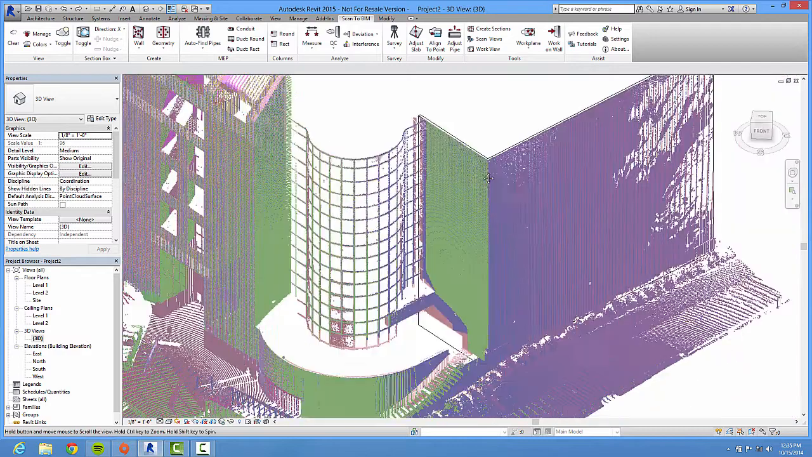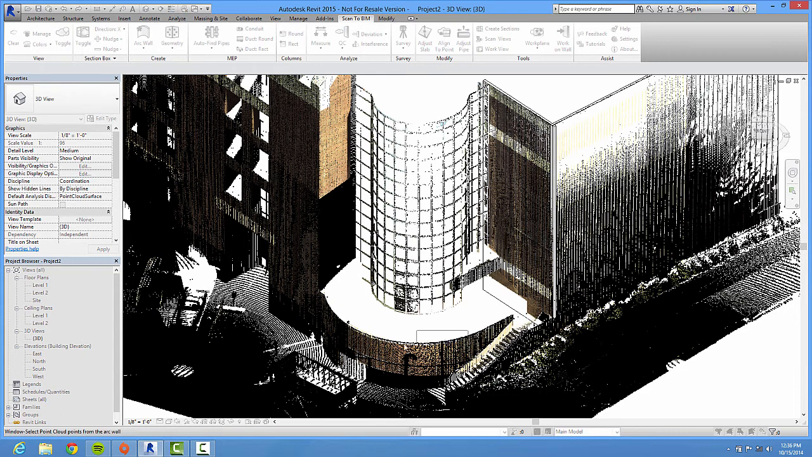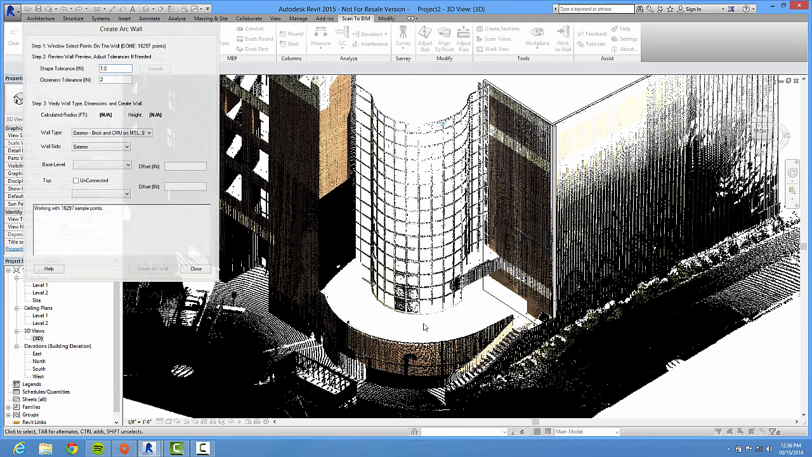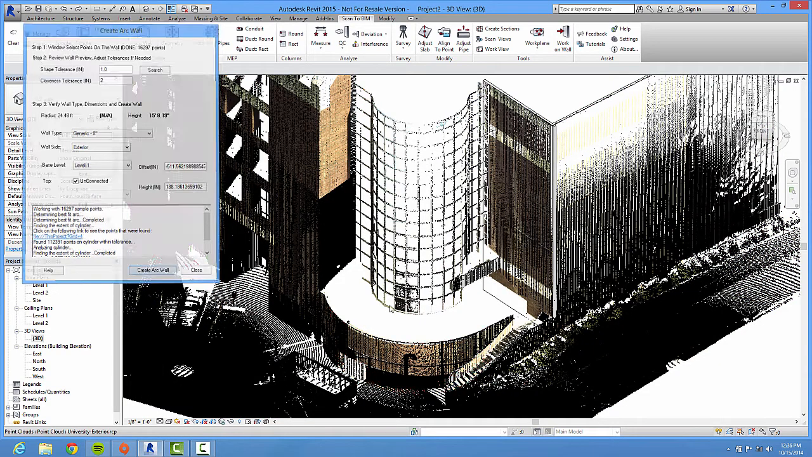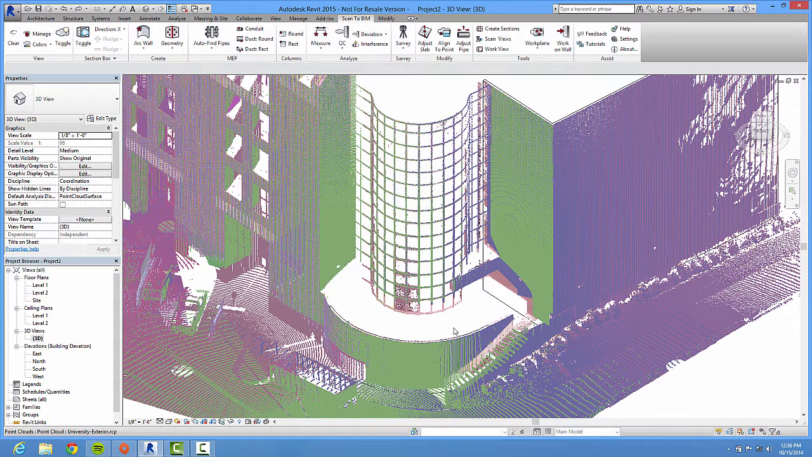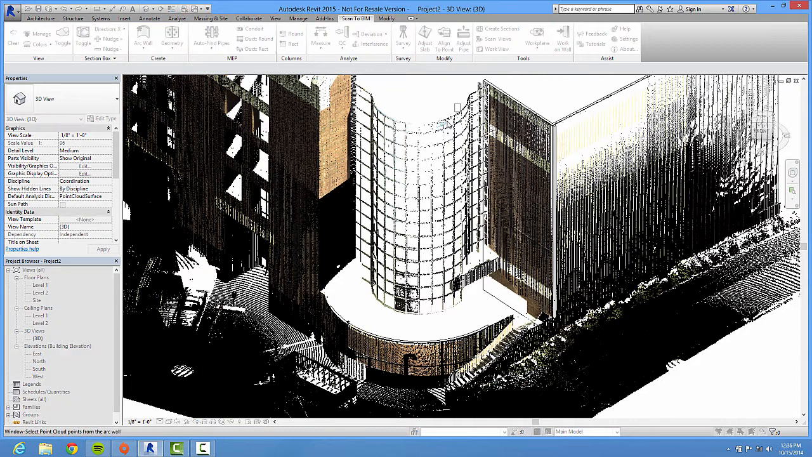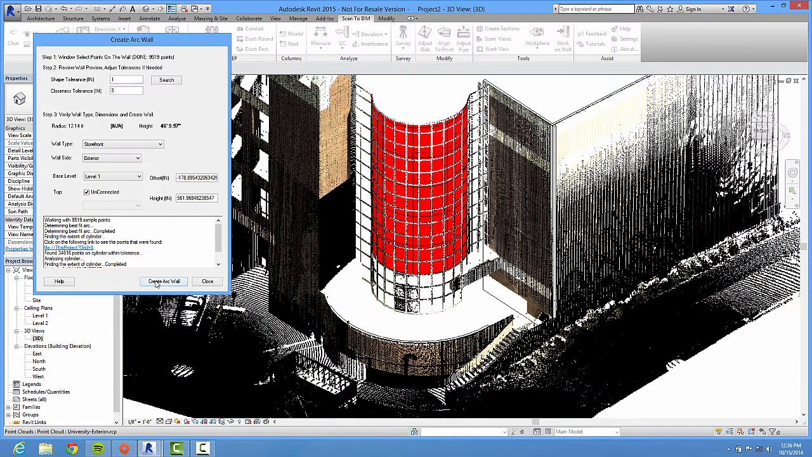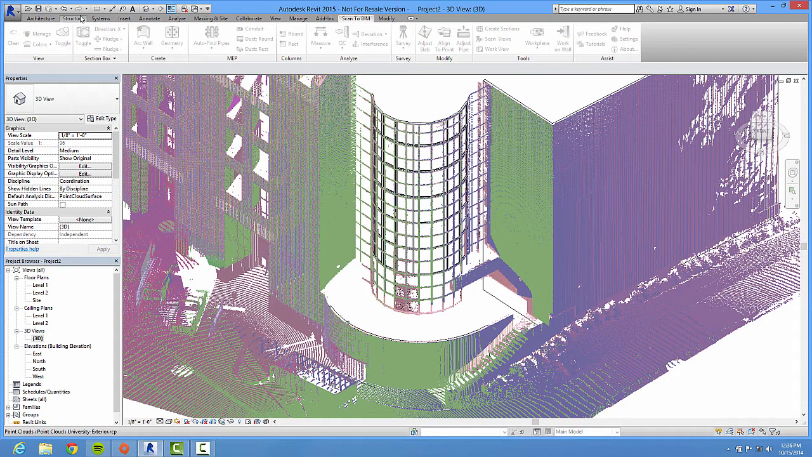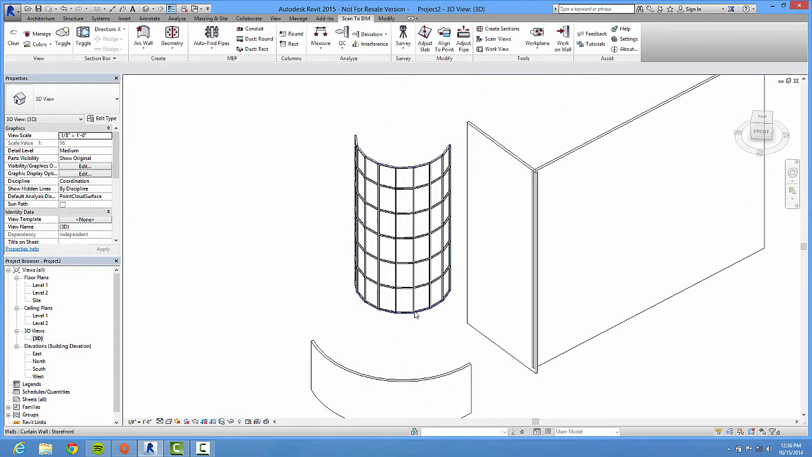I also have some other tools. I can create arced walls and just grab a section that I want here. Again, I'm going to use my generic and create it. When I create the arced walls, I can also, for example, say I'd like you to be a storefront. And then if we toggle that off, you can see what we're starting to create.